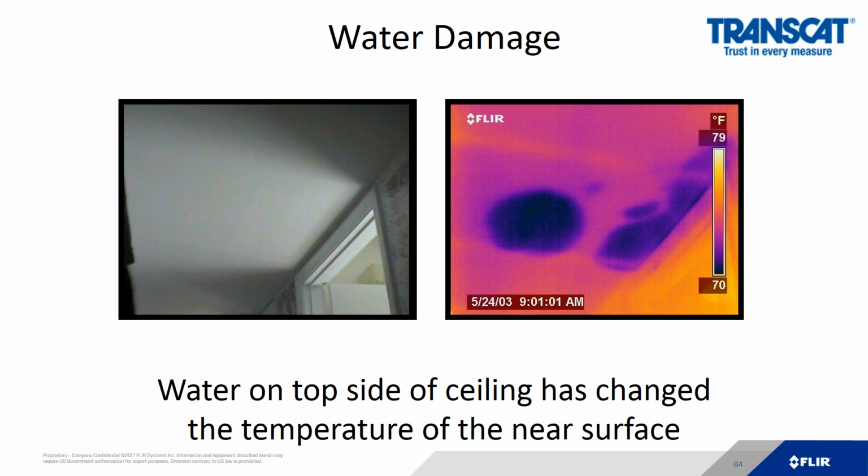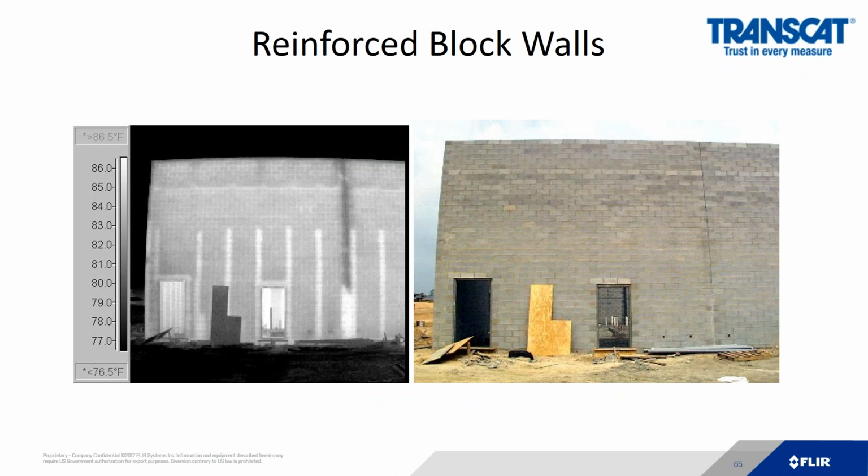Here's another example of water on a ceiling. If you look closely, under the FLIR logo in the upper left-hand corner, you see this yellow stripe. That is the ceiling joist between the first floor and second floor. But we can clearly see where there's water in this picture.